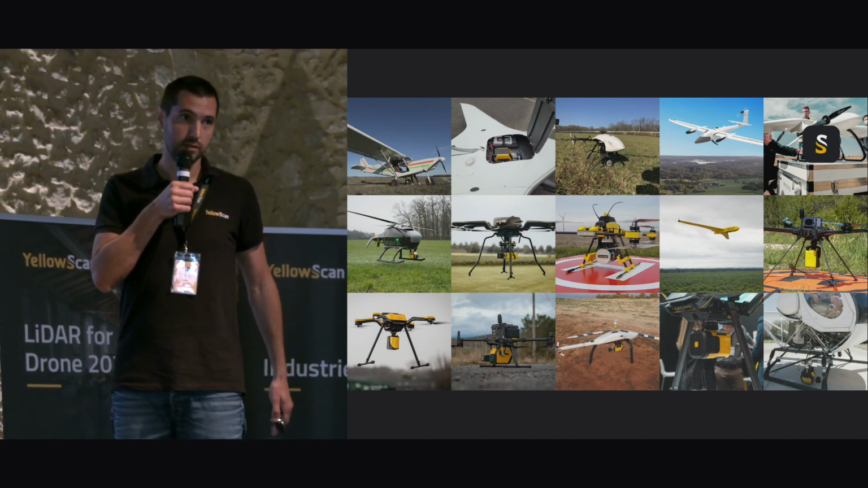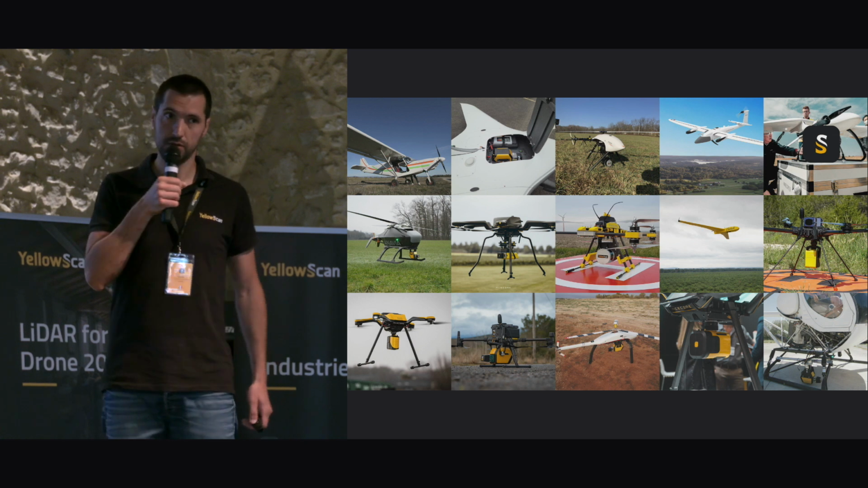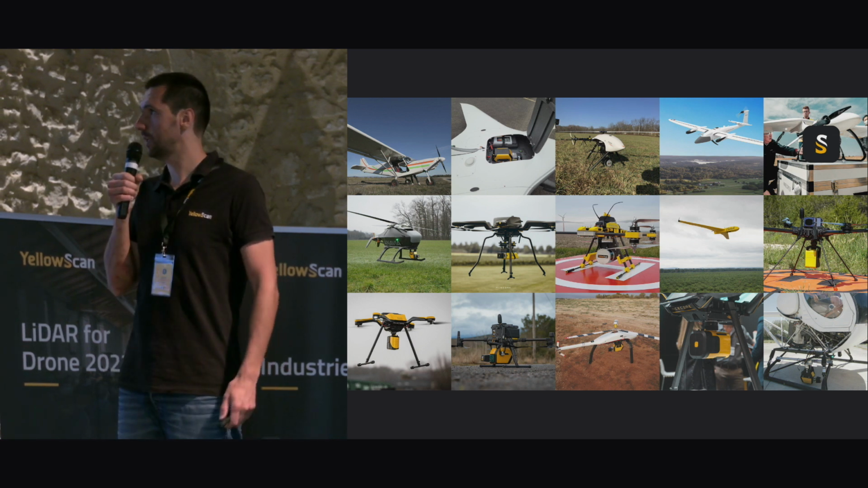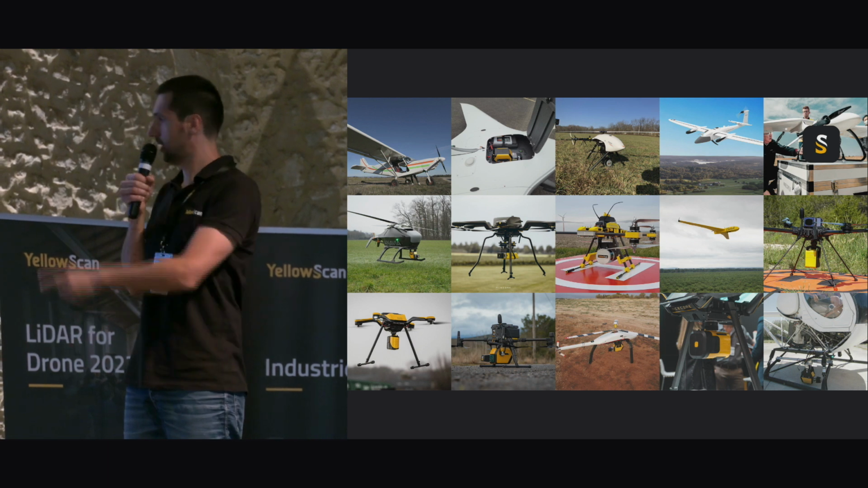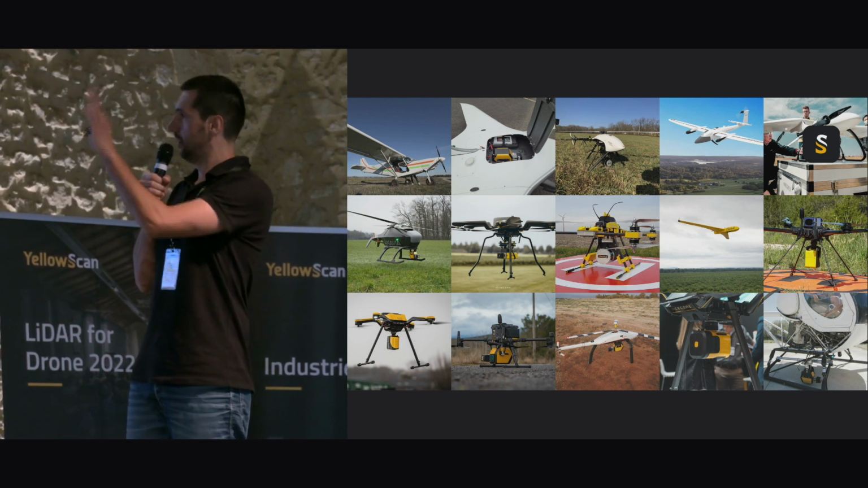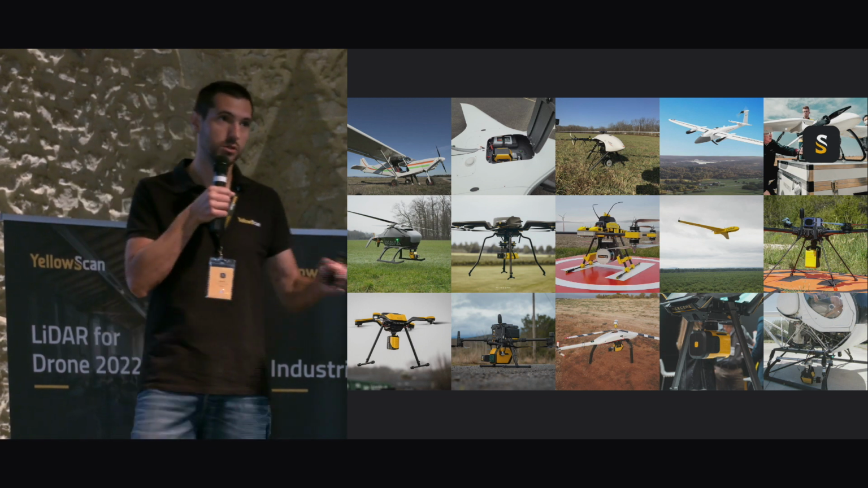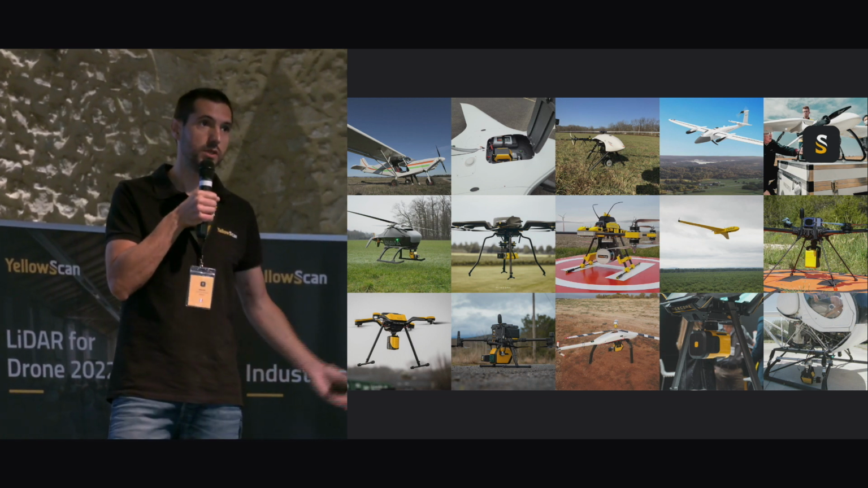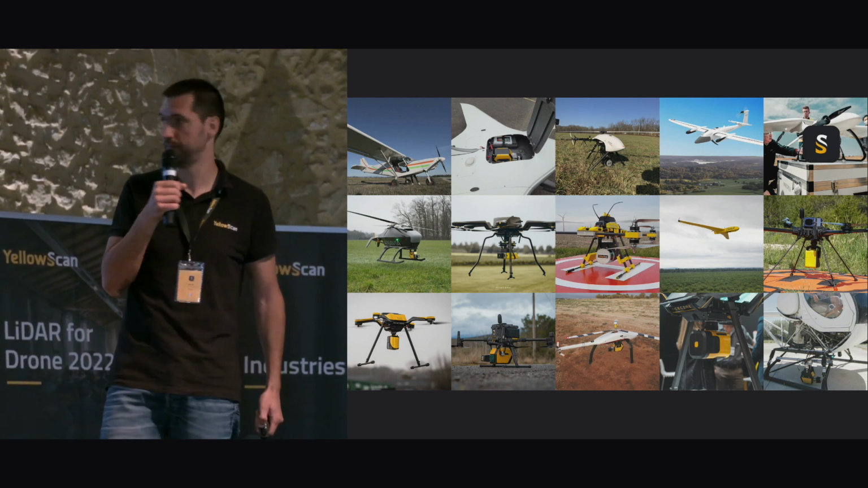Here are some integrations. These are some pictures we've taken from our distributors and from our clients. You can see aircraft, fixed wing VTOL, multicopter. So a big diversity. If we checked all combinations, we may have more than 100 combinations we've sold since the beginning of YellowScan.